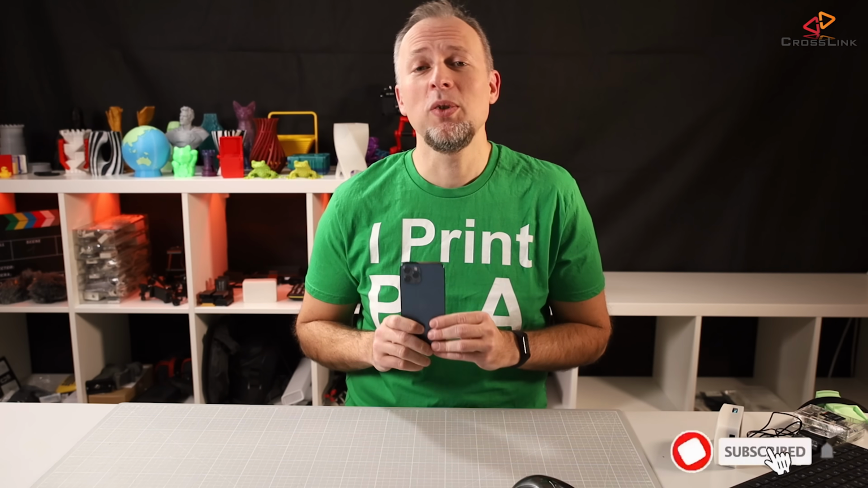Today we're talking about the iPhone 12 Pro and iPhone 12 Pro Max LiDAR sensor and how to use it for 3D scanning, and we're starting right now. So this is the iPhone 12 Pro and I got it because I wanted to see how good the LiDAR sensor for 3D scanning works.